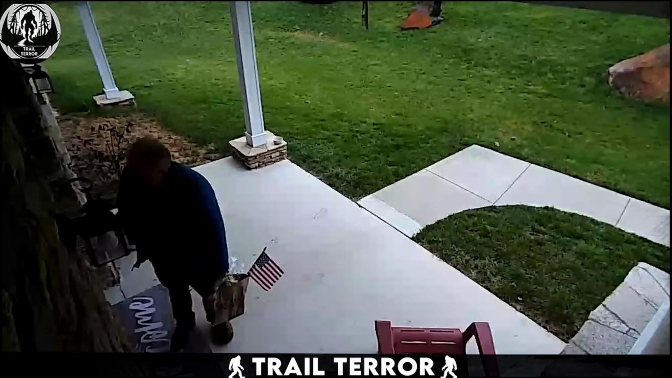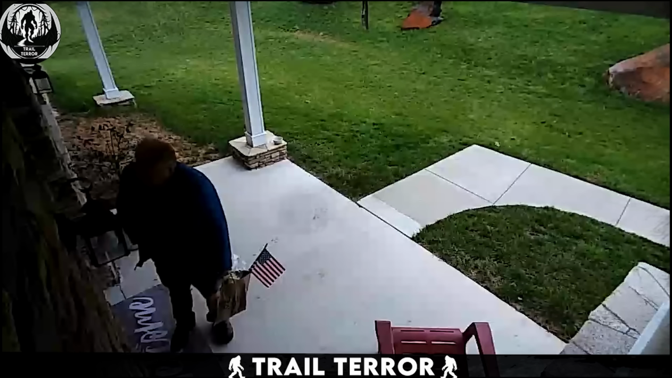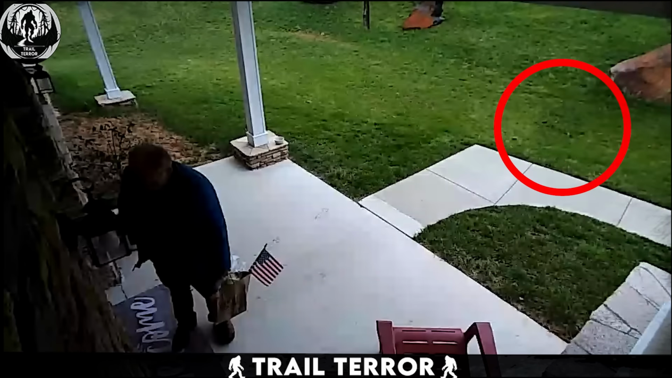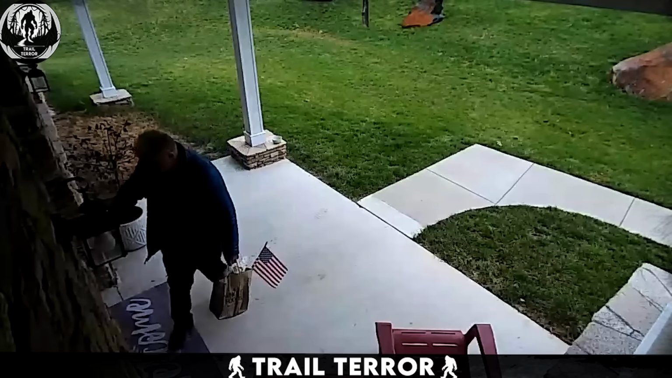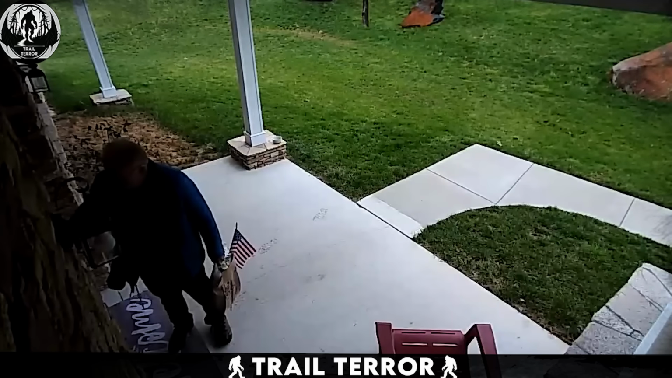This video captures a moment that could either be a product of computer-generated imagery wizardry or a rare sighting of a spirit. Have a look. Recorded by a house's security camera, the footage purportedly shows a dog spirit. In the scene, an old man rings the bell, awaiting someone to open the door.